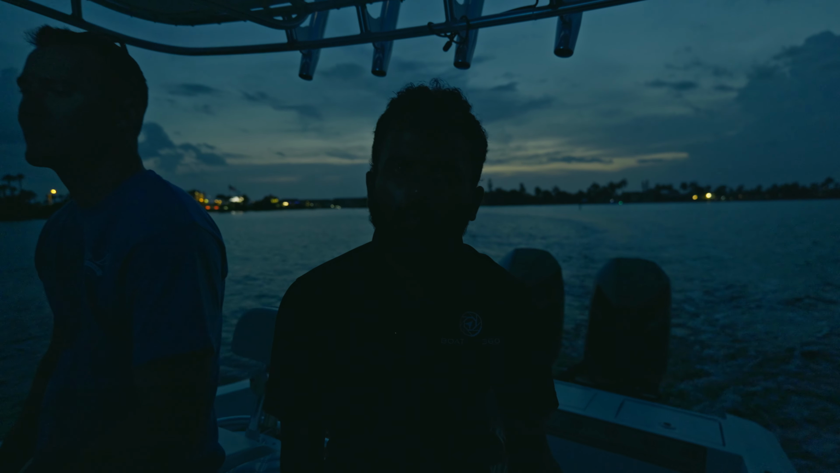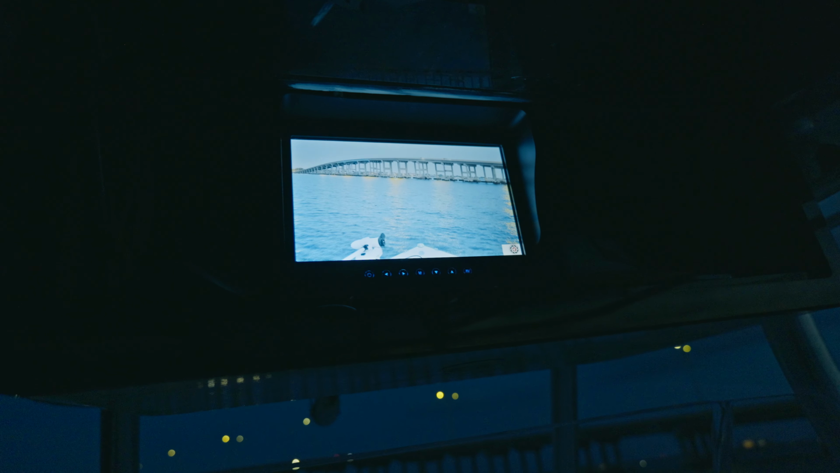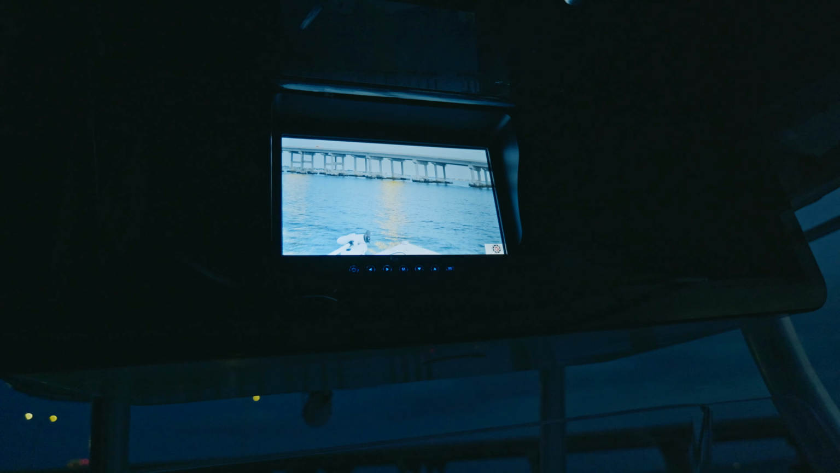It's not quite completely dark yet, but this is where the camera really shines. As you can see, the camera on the screen, it's full color. You can see the bridge, all the little ripples, and it really helps you navigate. Now it's not quite completely dark yet, but we are almost there. We're waiting for more darkness.